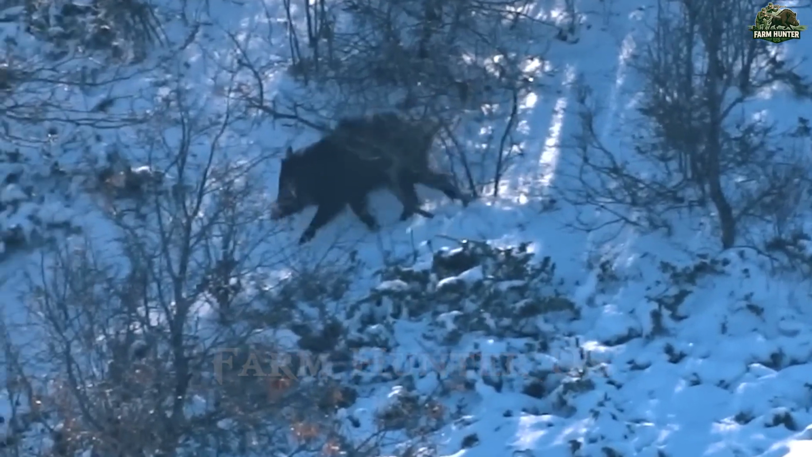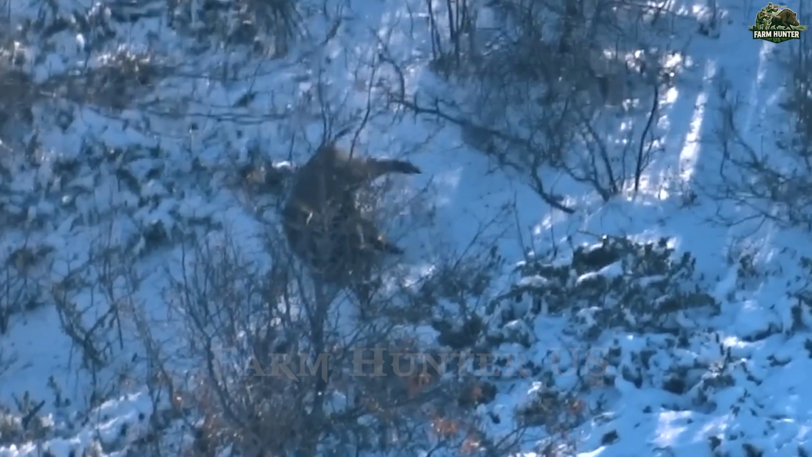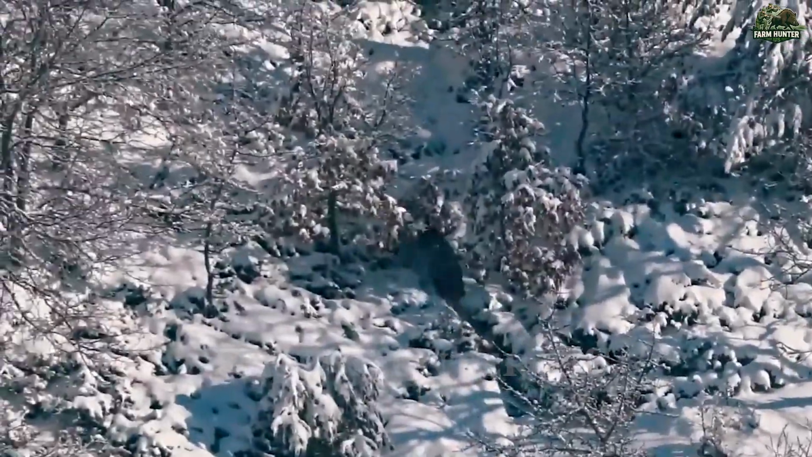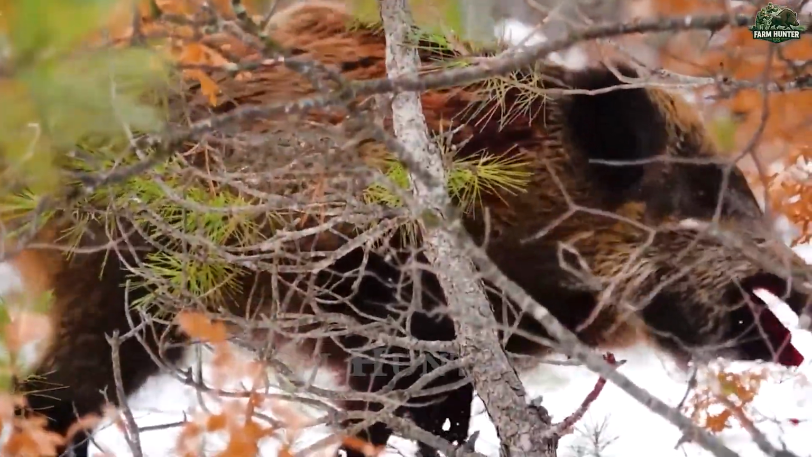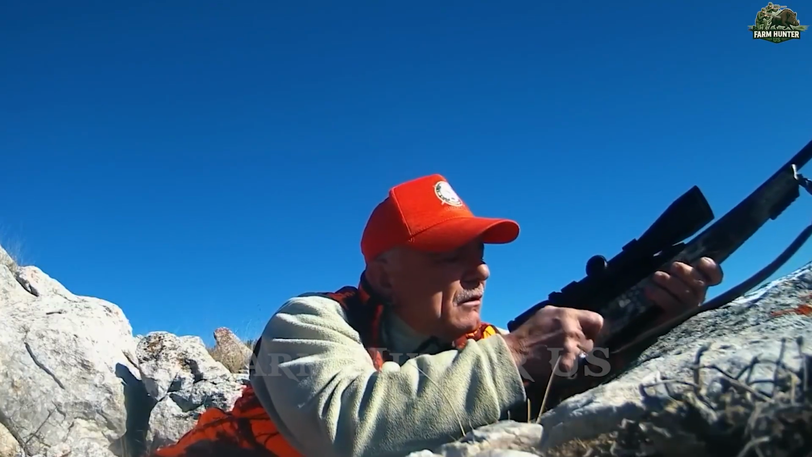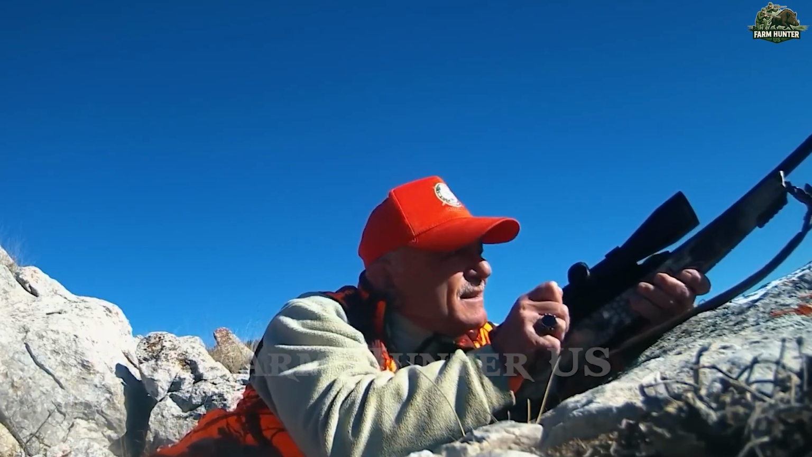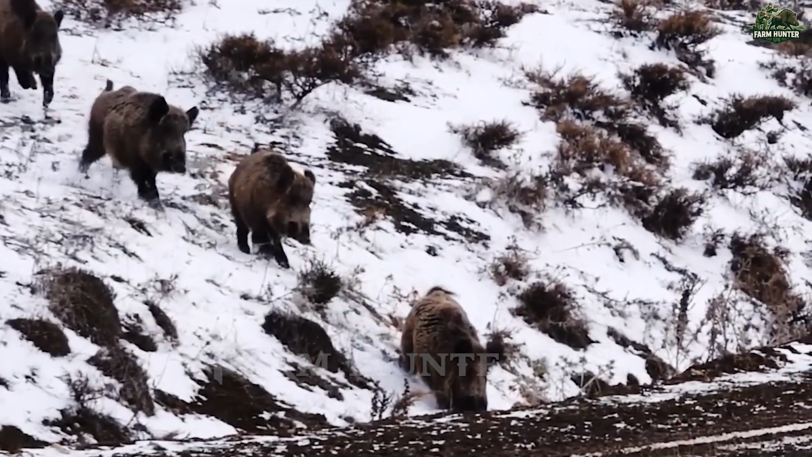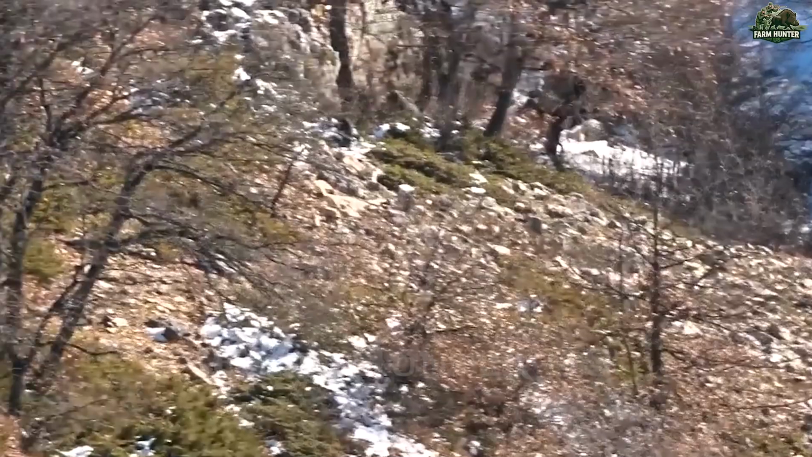On a nearby ridge, our team flushed out another large male hiding in the undergrowth. Surrounded and worn down, the boar made a desperate crawl for escape, but our coordinated fire ended its struggle. Even in freezing temperatures, sweat soaked our backs from the intensity of the chase. Wild boars may appear clumsy, but in reality, they're relentless survivors with razor-sharp tusks and a fierce will to live.